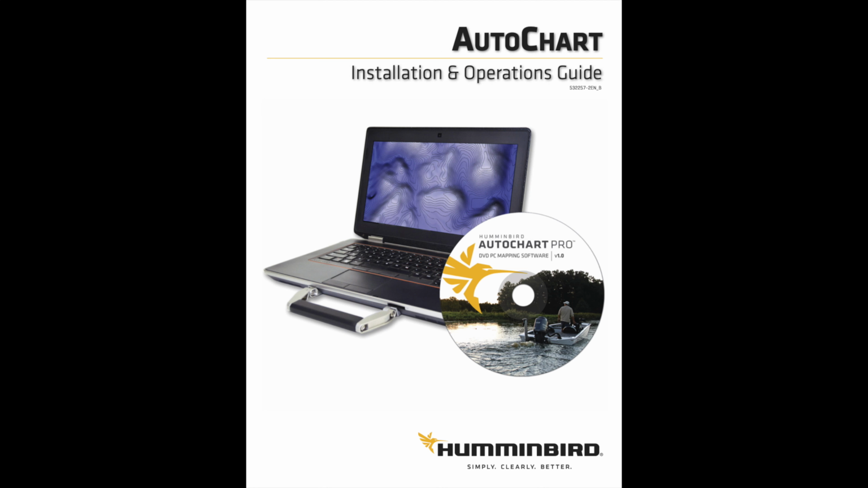When you have your Humminbird installed, you can take the SD card that came with it and put it right into the unit. This unit doesn't take full-size SD cards, so you just pull a little micro SD card out of the bottom here and put it into one of the two slots right under this little flap. Pop it in and close the cover.